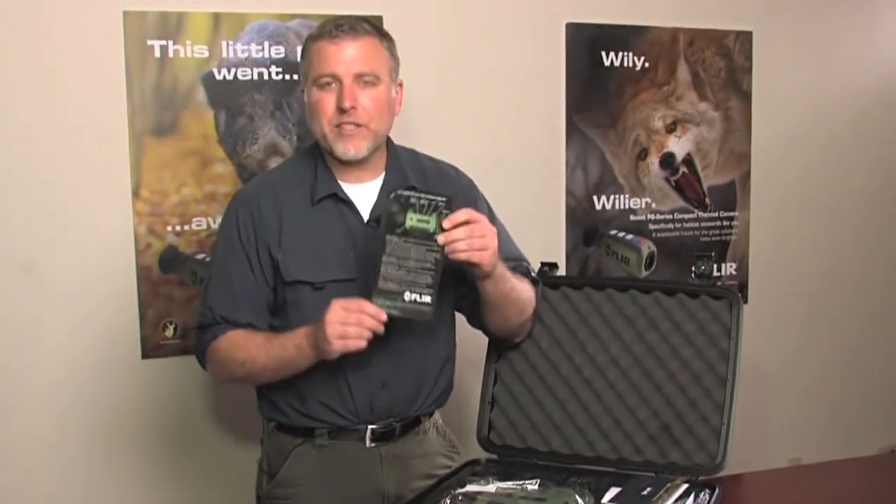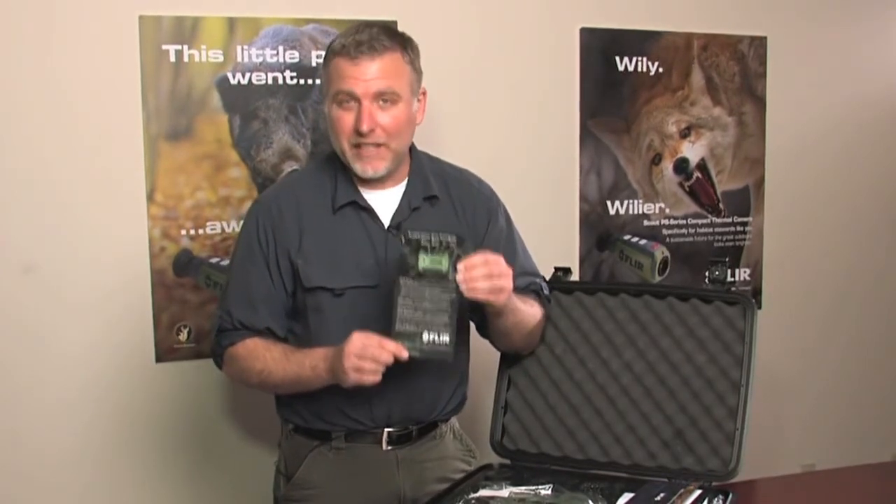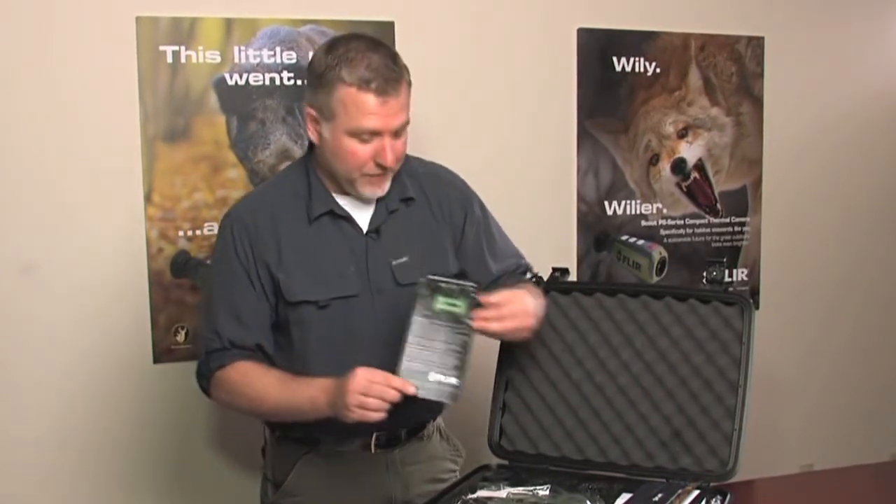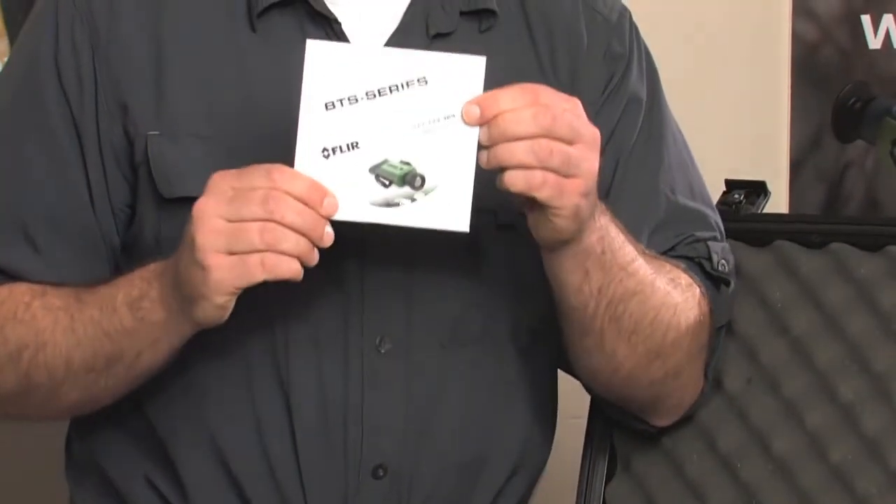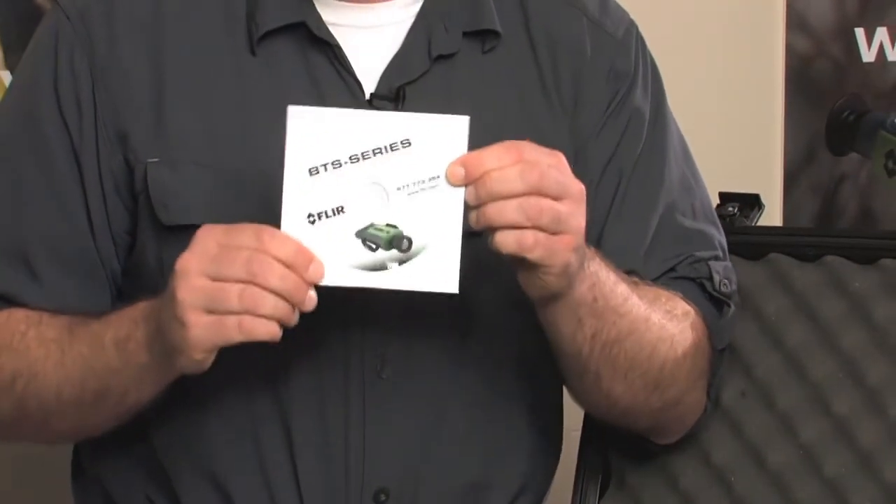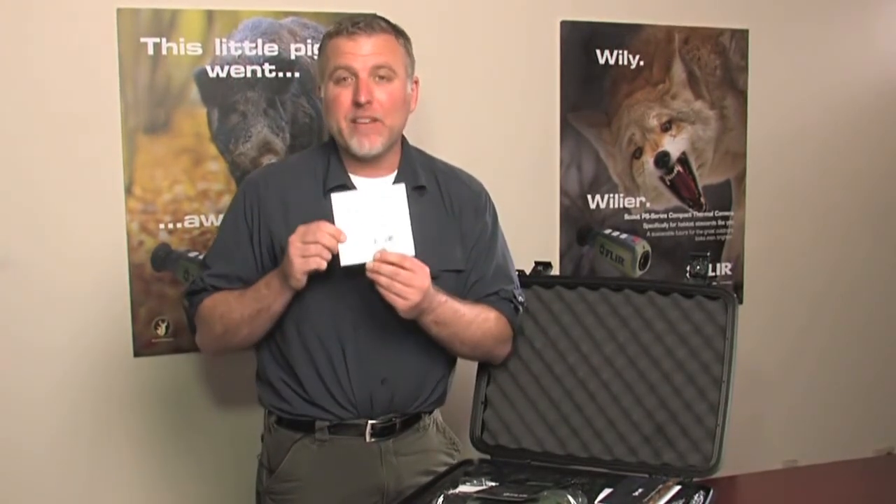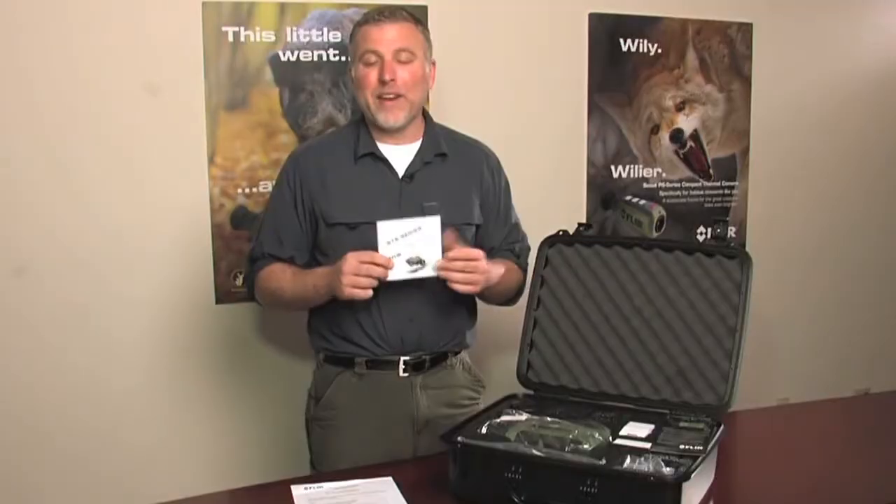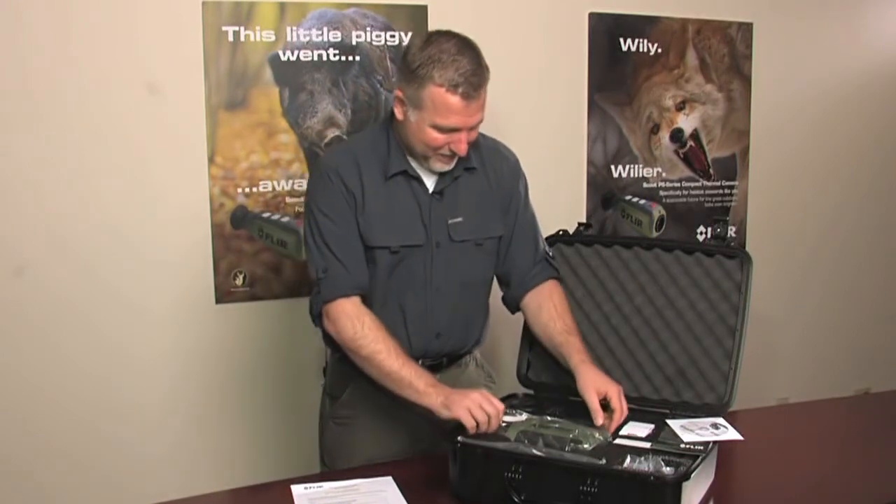Also included is the Quick Start Guide, which is basically going to cover most of the material we'll go over in this video. For more extensive documentation, you're going to want to take a look at the CD-ROM. This is not a DVD, it's a CD-ROM. You put it in your computer and you can look at all the documentation necessary for this camera via PDF format. Well, now that the paperwork's out of the way, let's get to the fun stuff, the camera itself.